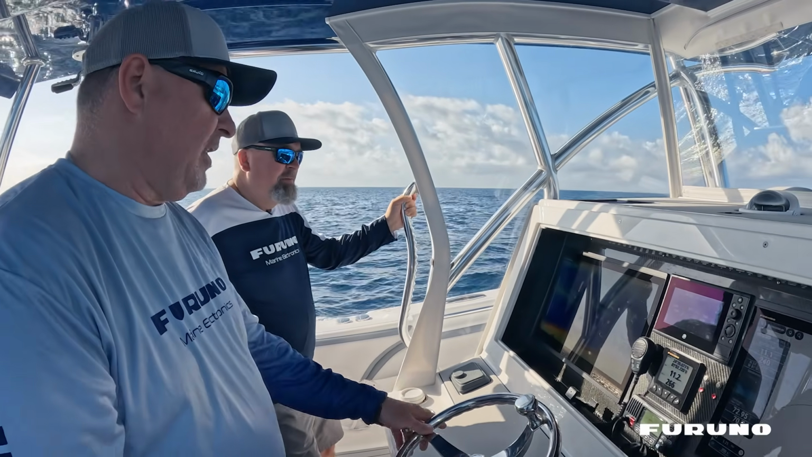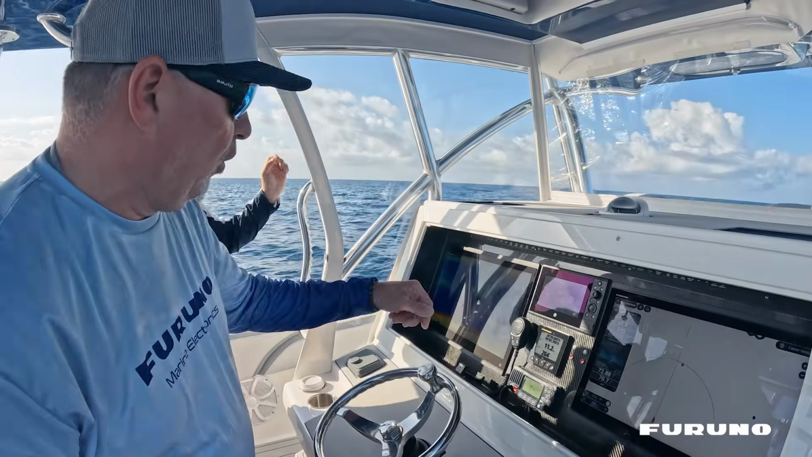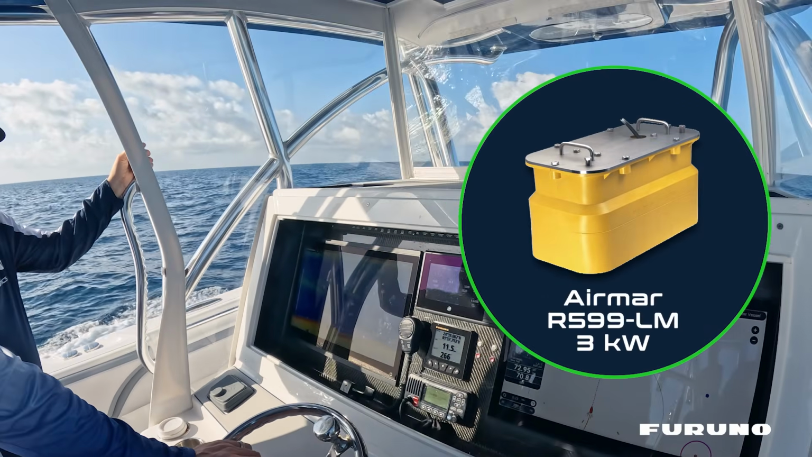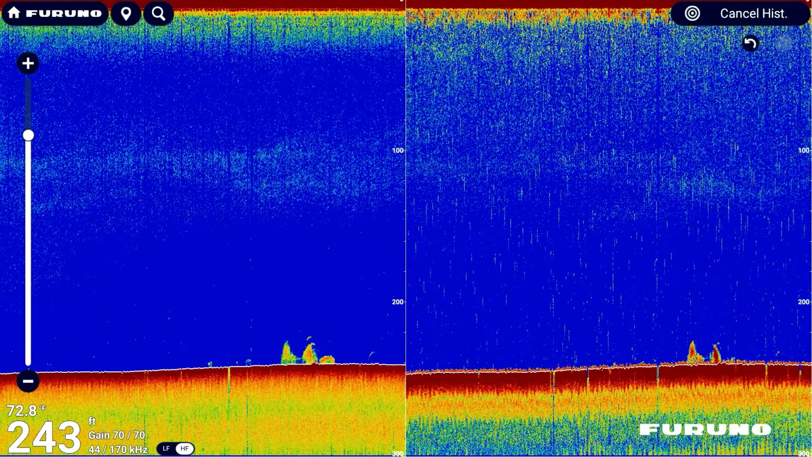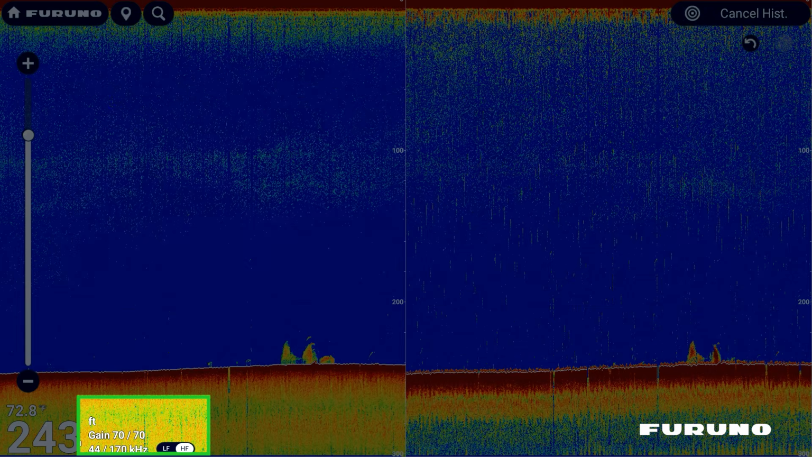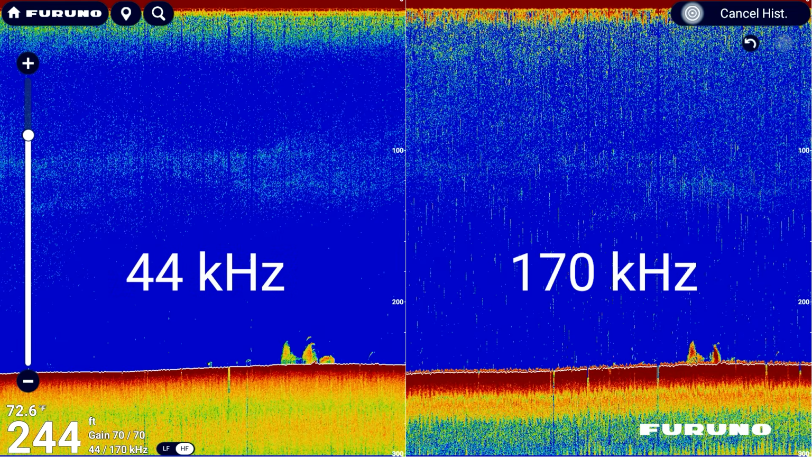All right. And I do that too with the fish finder. This is really, really important. I've learned in my particular case that dual frequency with the Airmar works best. We're running an Airmar 599 low medium 3 kilowatt transducer, and it gives me just a fascinating picture. You'll notice that I have my gain pretty hot, Jeff. Yeah, I like to see a lot in the water. Gain 70, exactly. And I have them synced. My low frequency, which right now is at 44 kilohertz, and the high is at 170 kilohertz.